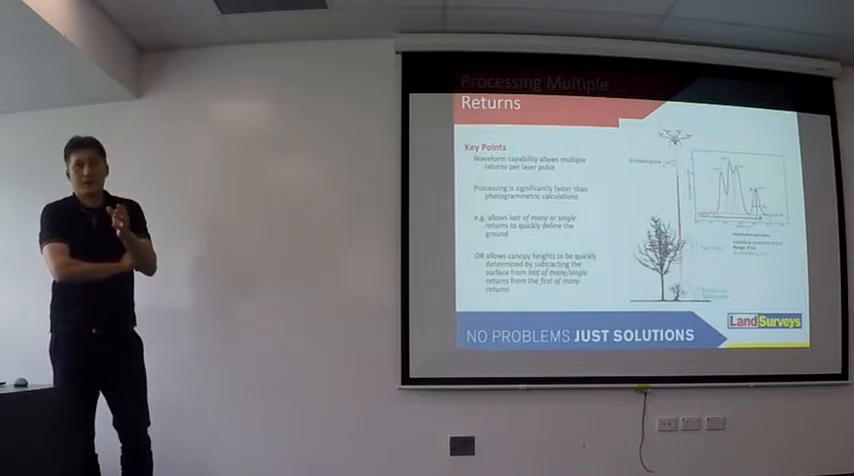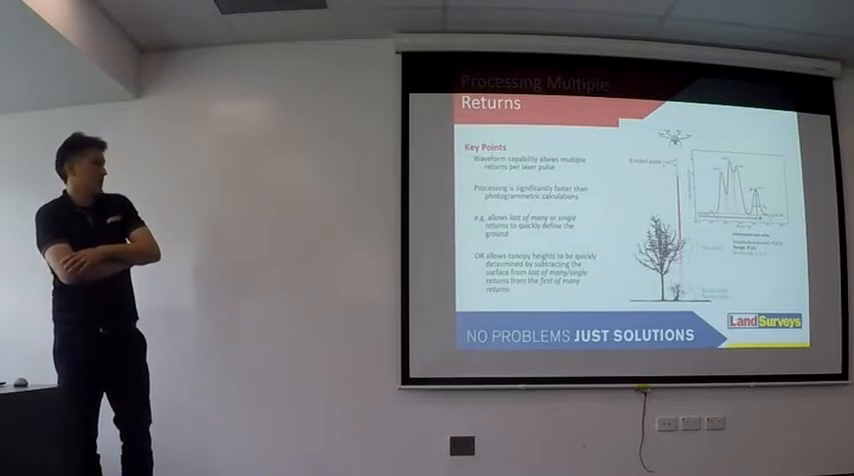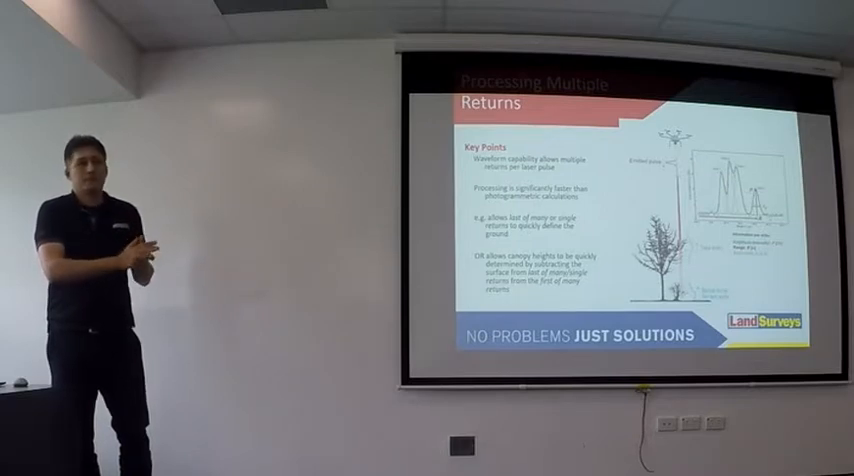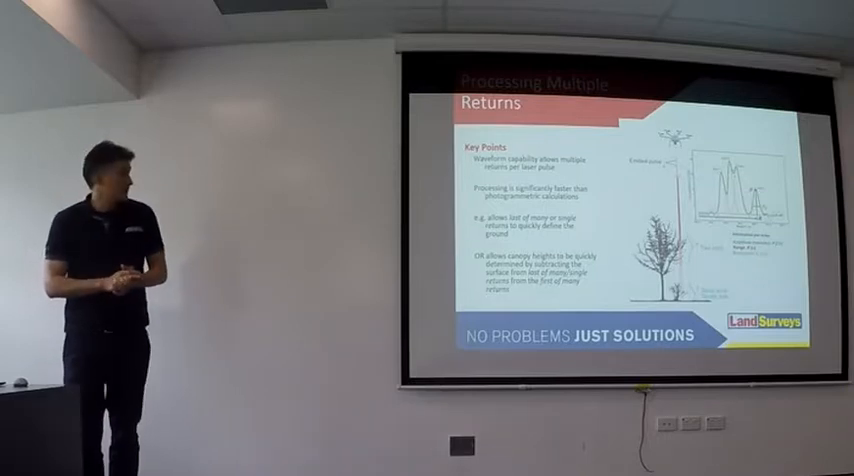But each pulse has multiple echoes. For example, when that pulse hits a tree, it'll create one echo, and then when it hits the ground, it'll create another echo. That allows you to really quickly and easily filter out ground and non-ground terrain.